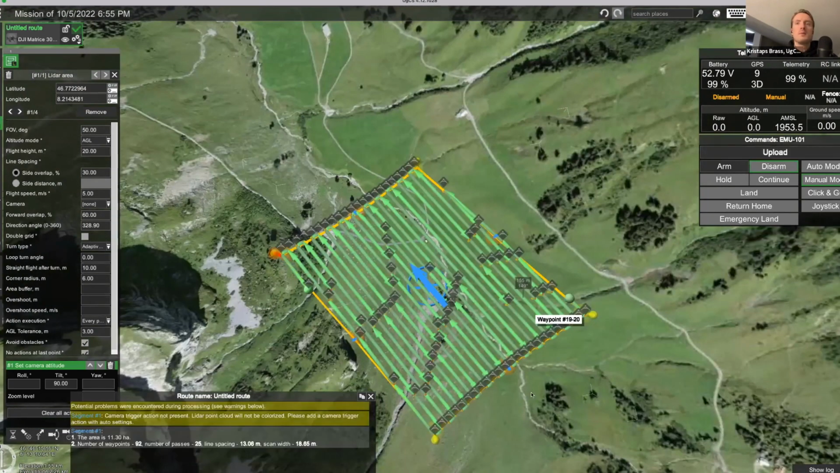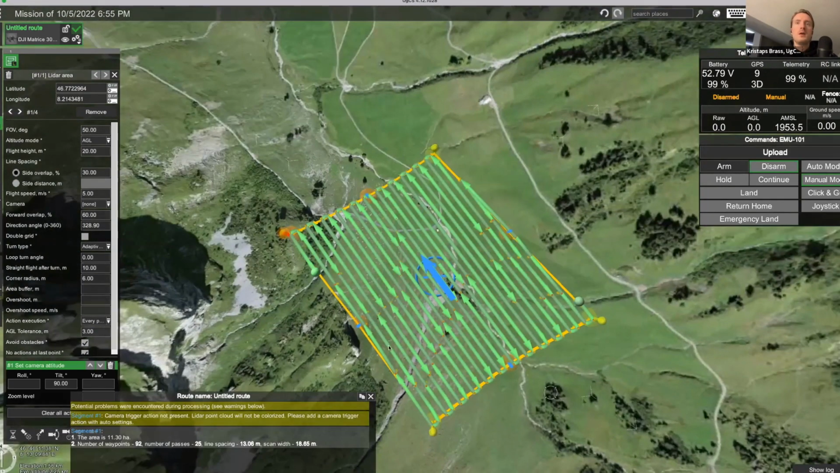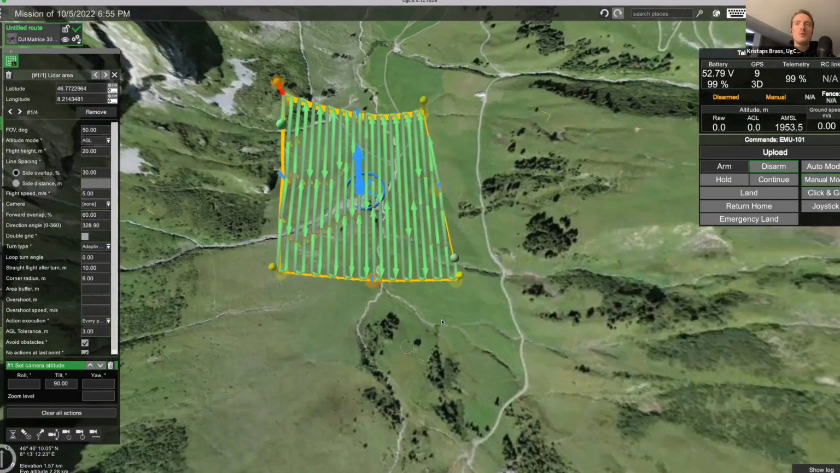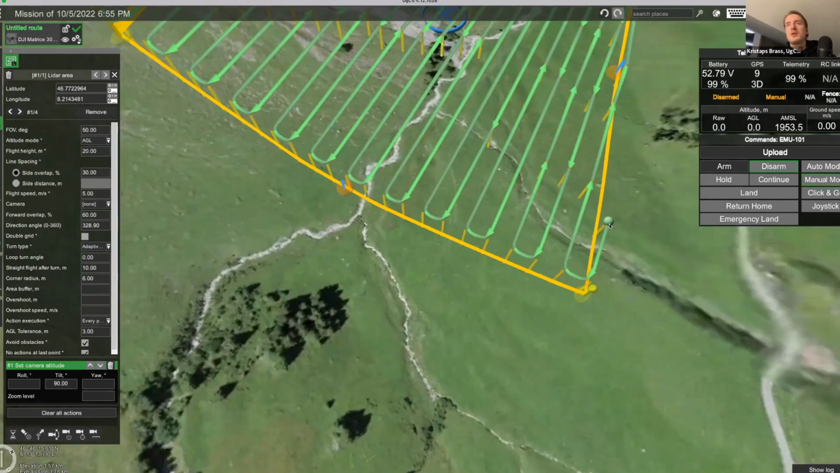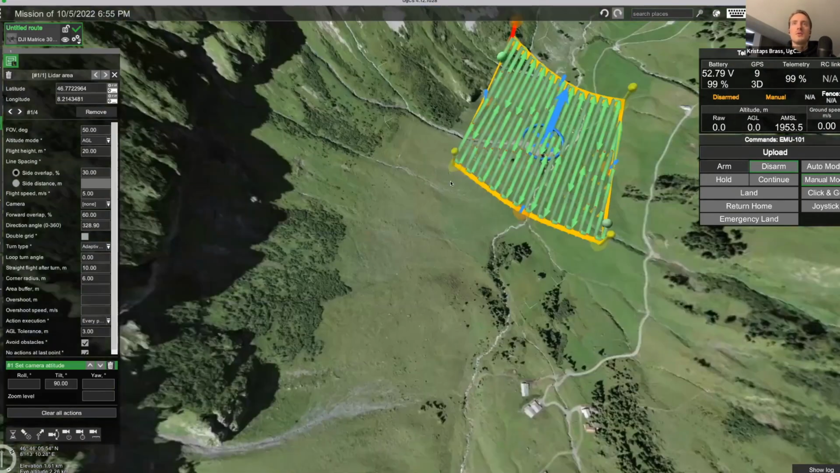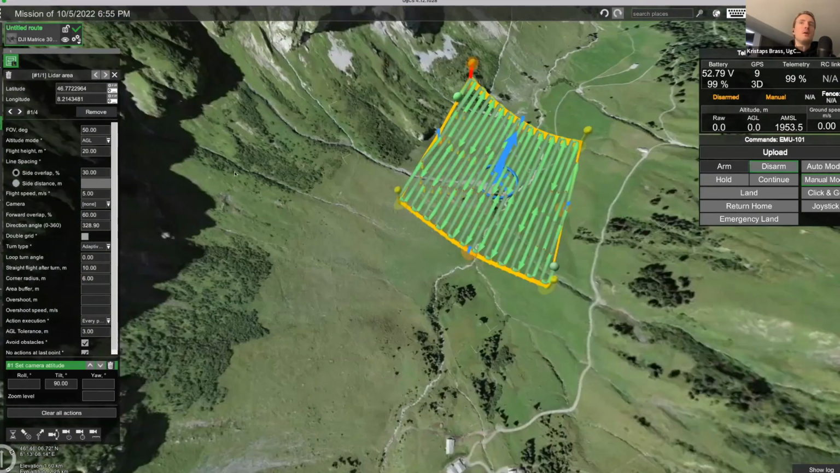And I hope that now this should be okay. So you can see now the software has already calculated and constructed our route. You can see that the route will start from here, I think. This is waypoint number 1, and it will, of course, go on until there.